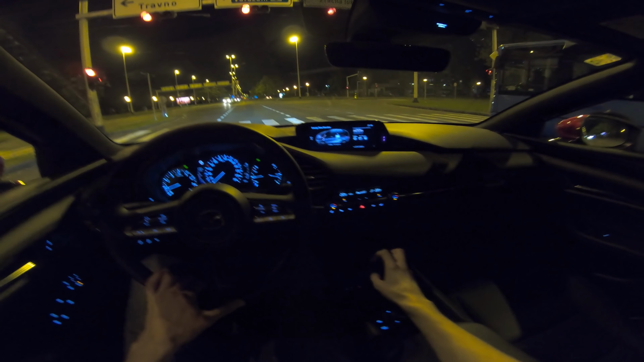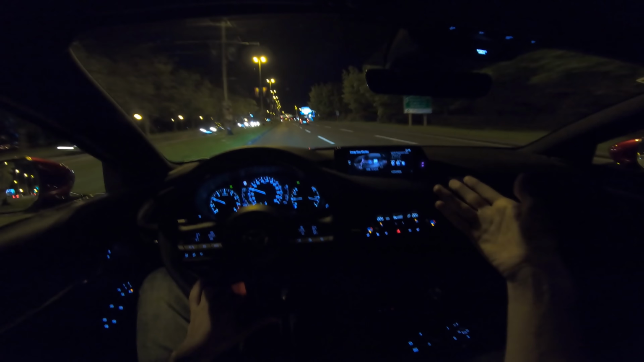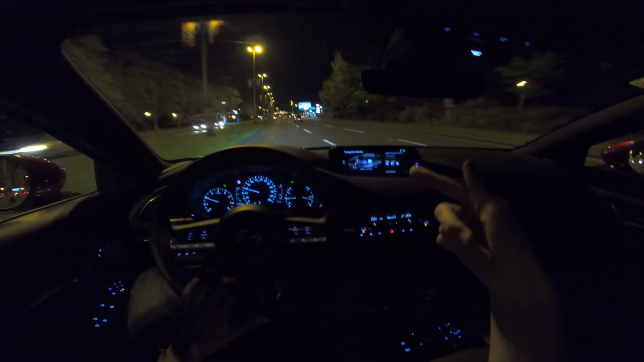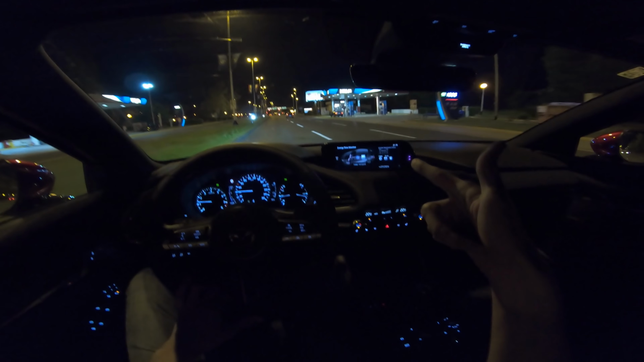If you're driving and I let go of the gas pedal, it is recuperating energy and charging. If I press the brakes, there's even more power going to the battery. And if I let go of the throttle, you can see the cylinders deactivated, all 4 of them. That's a cool thing for saving fuel.